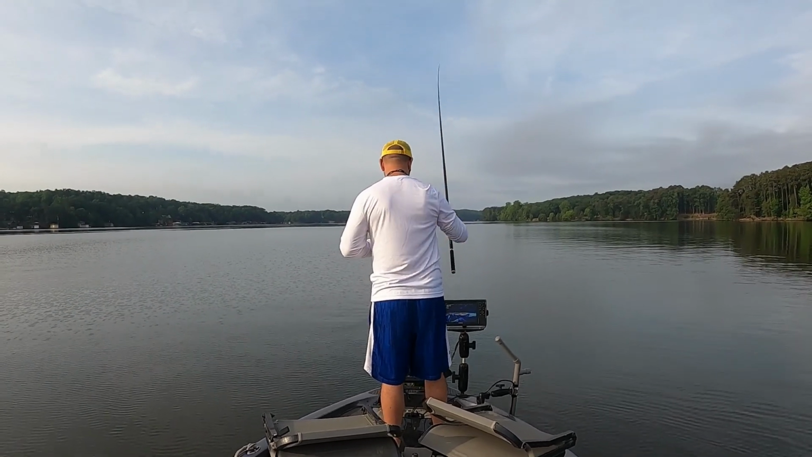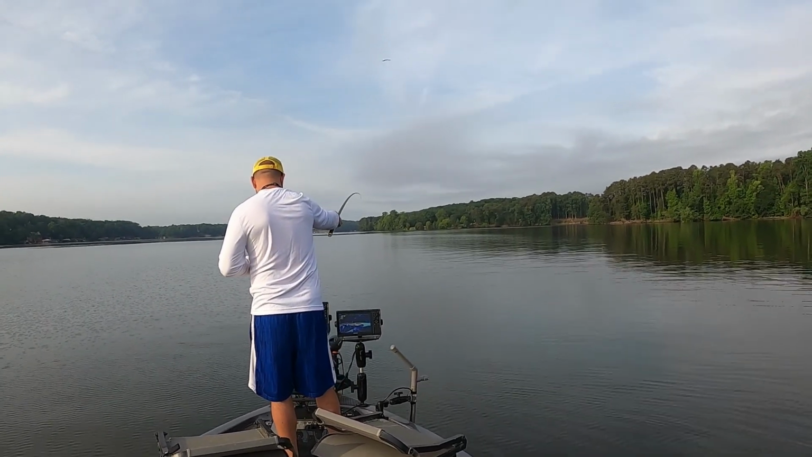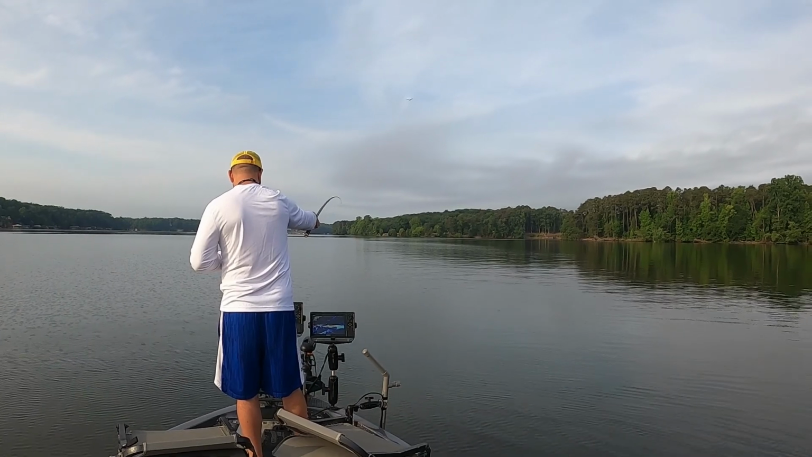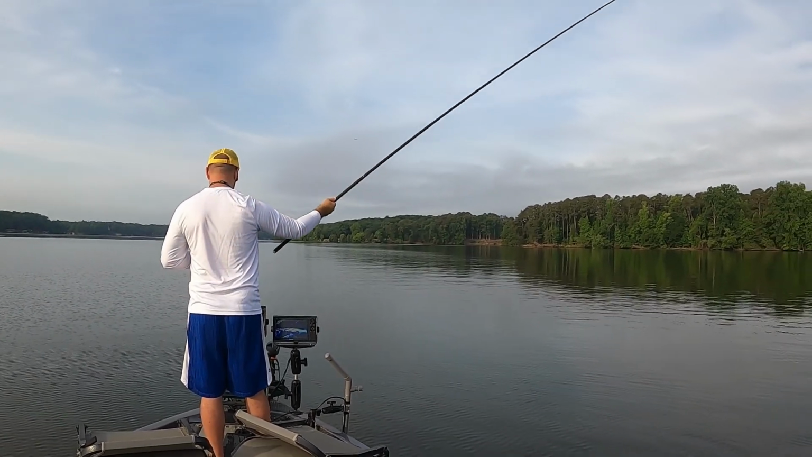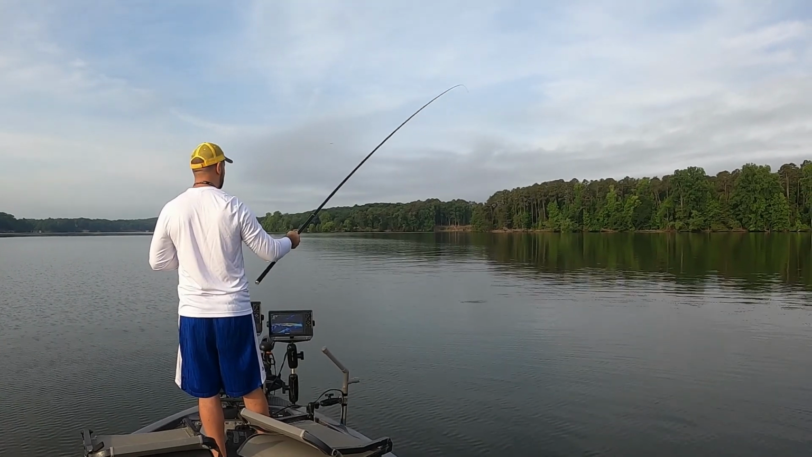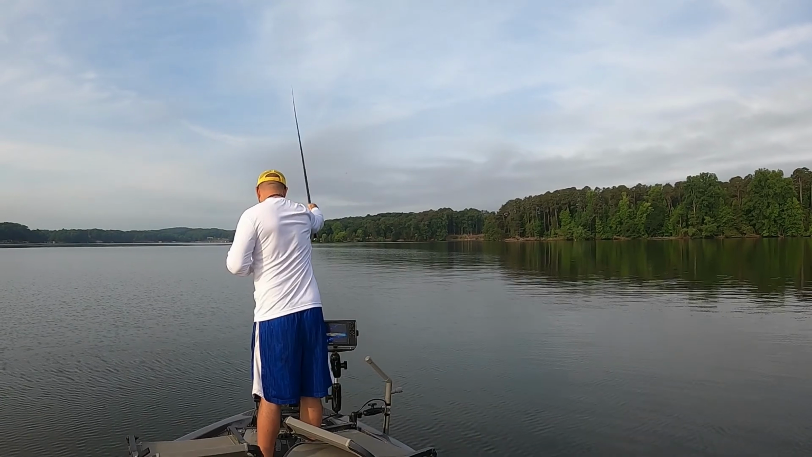Now, one thing with a school like this, if you keep putting the same color jig on them, they will get short striking. That's a good time to have a good selection of colors, showing something a little new.